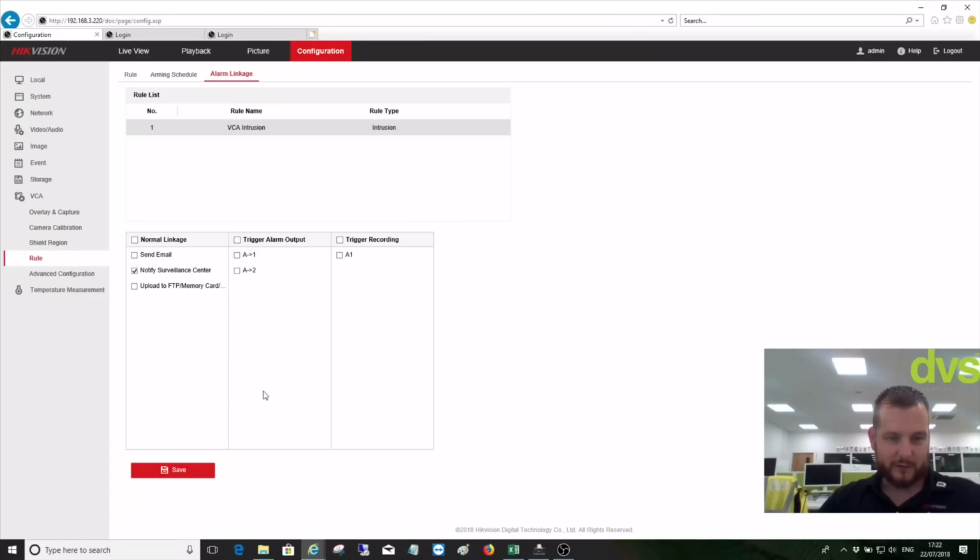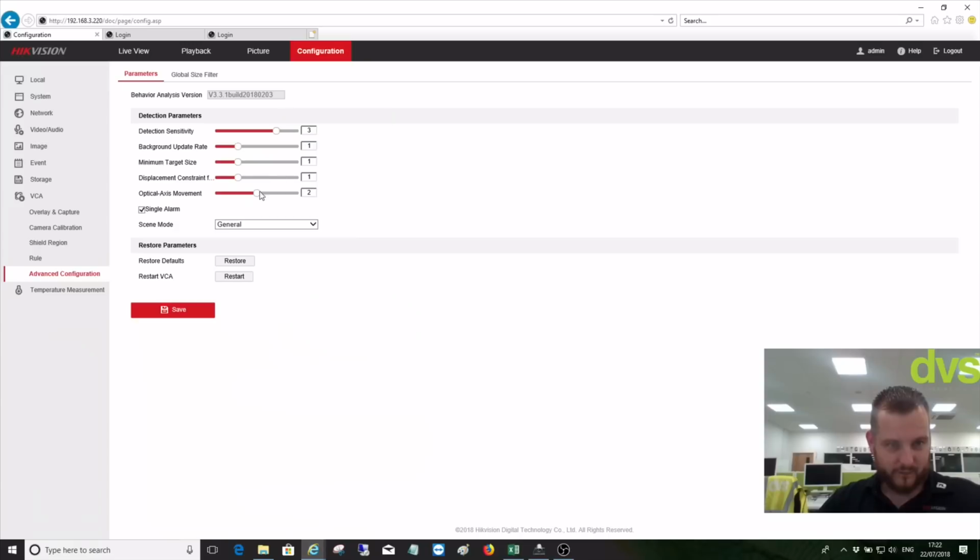You can do any of these basically. Trigger recording, advanced configuration, single mode. So we'll put it on. The scene mode is general, but you've got distant view. So that's if it's a long range detection camera, and you've got leaves interfered view. So there are leaves that are either blowing, a lot of trees blowing in the field of view, or leaves that are falling down. It tries to counteract that. And we're saying single alarm causes this on a general view.